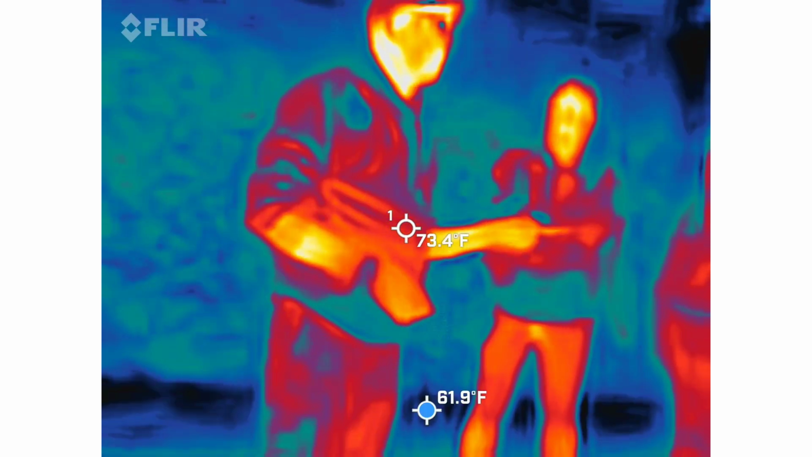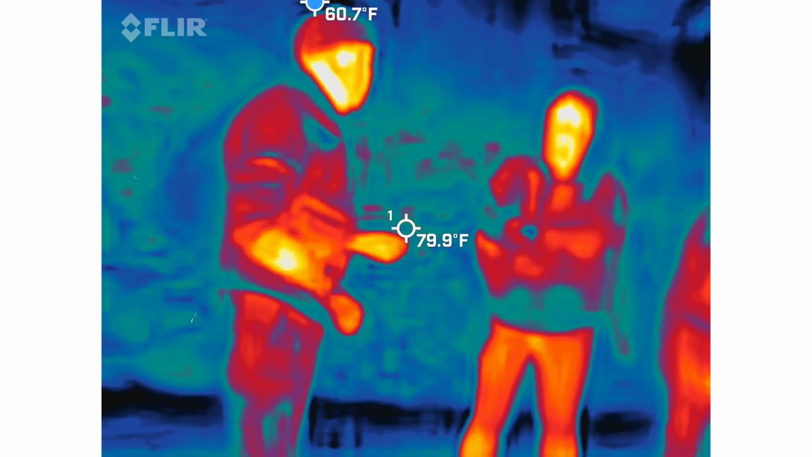Yes, I practiced that in front of the mirror, in case all of you were just staring at me like, what the hell did he just say? It's a whole lot of words. It is. I'm a writer, I can do it.